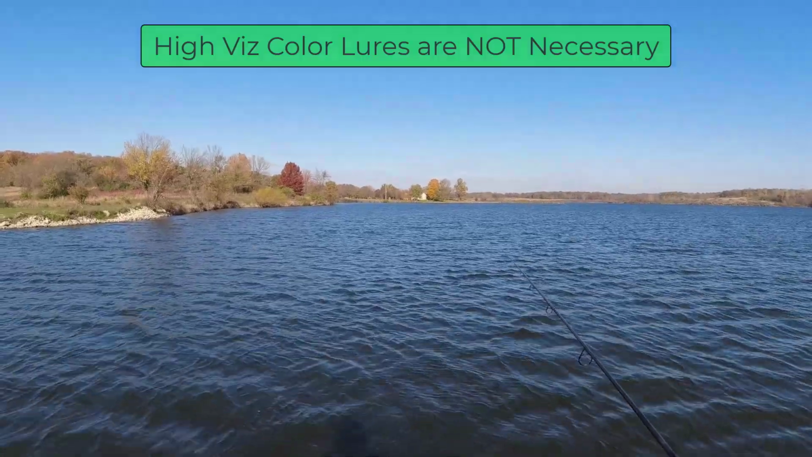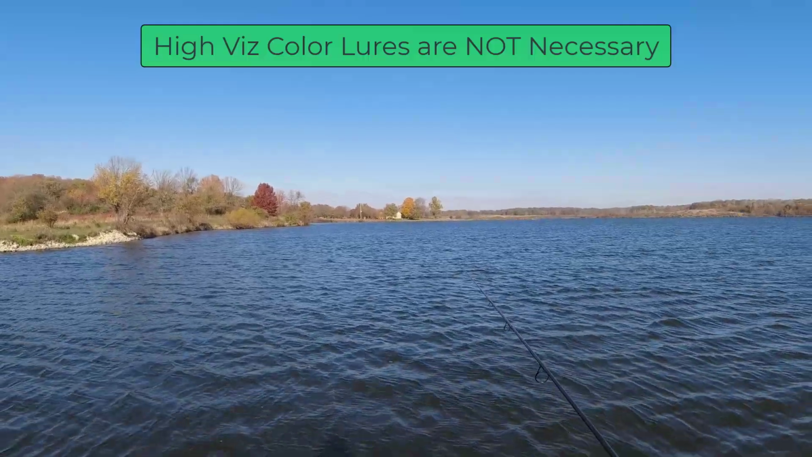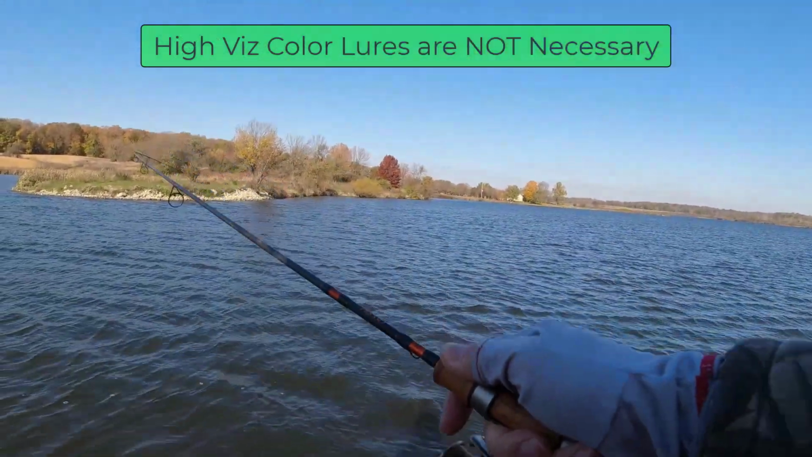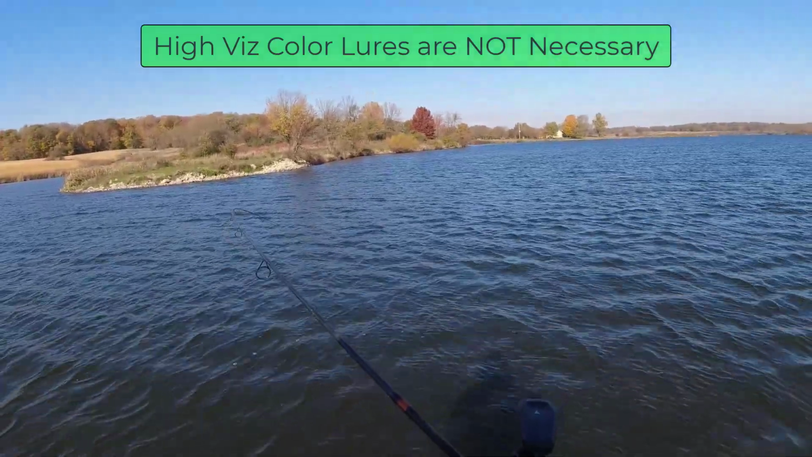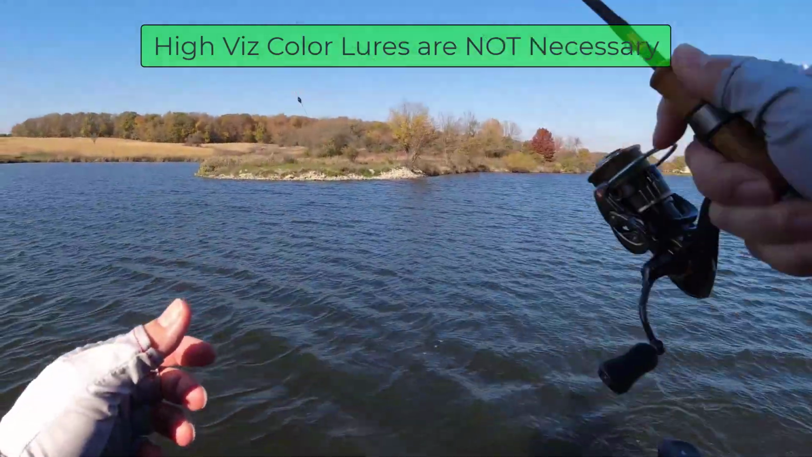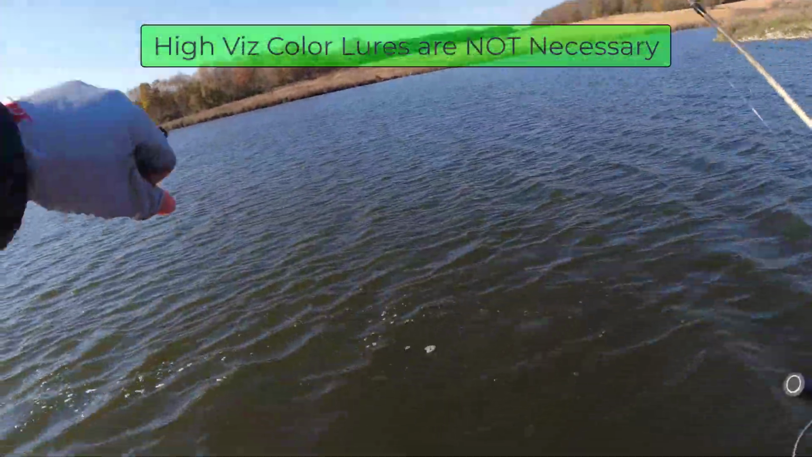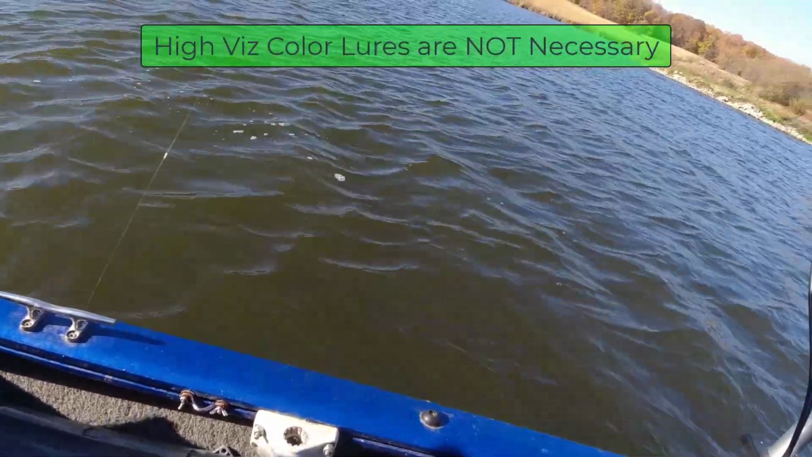Now, I still buy chartreuse. Chartreuse for some reason is, I don't know, it's a good color. I wouldn't use it today when the water is so clear and cold, but chartreuse is a good color. But you know what is high vis? Black. Black is so easy to see on any background. Black is a high vis color, and on top of that, black is a natural color. So all of these orange colors and purples and all of those, I abandoned them. I don't buy anything anymore.